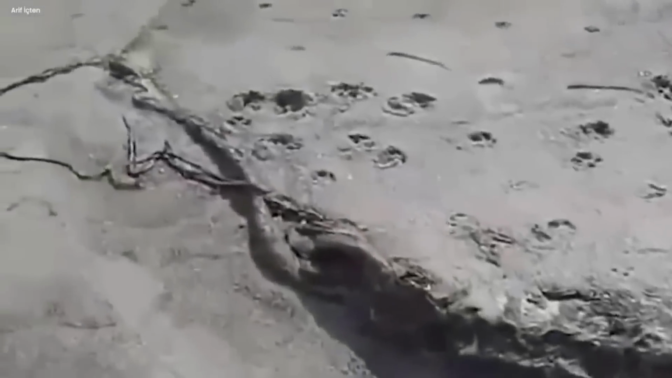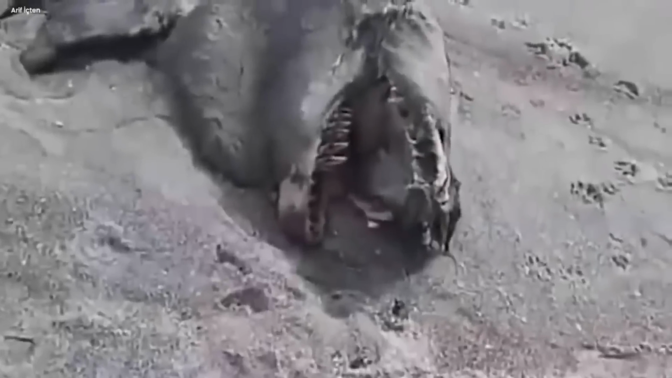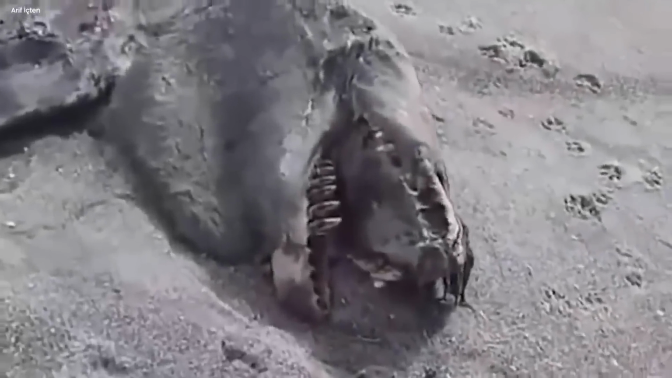With every step, the creature revealed itself, and the man's eyes got big. He quickly aimed his camera, capturing the mysterious thing hidden there for who knows how long. The creature looked like it was from another world, with see-through fins that shimmered in the fading light.